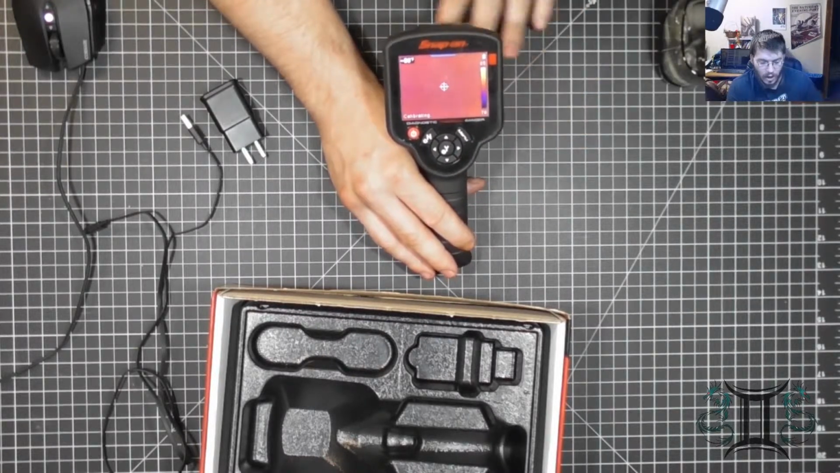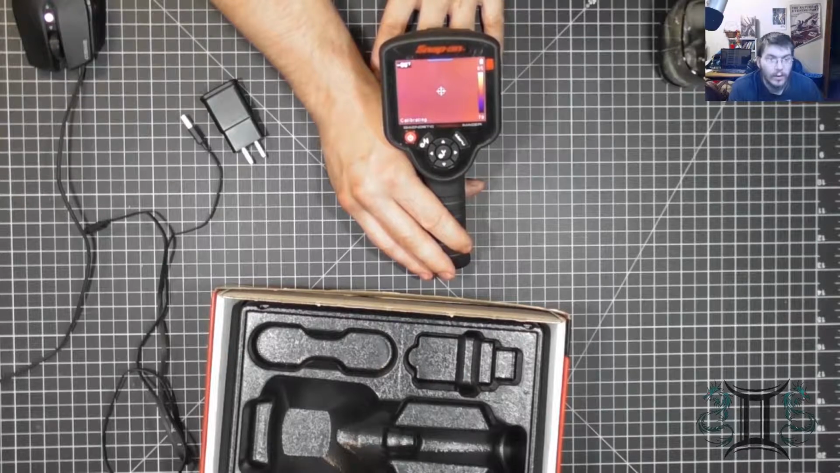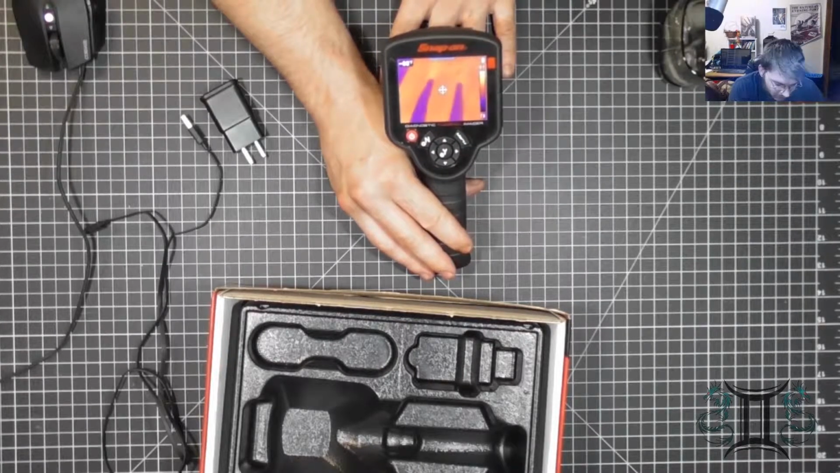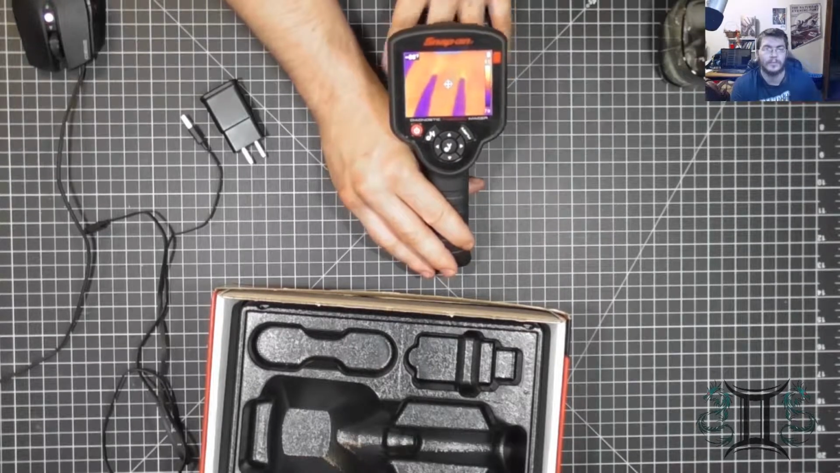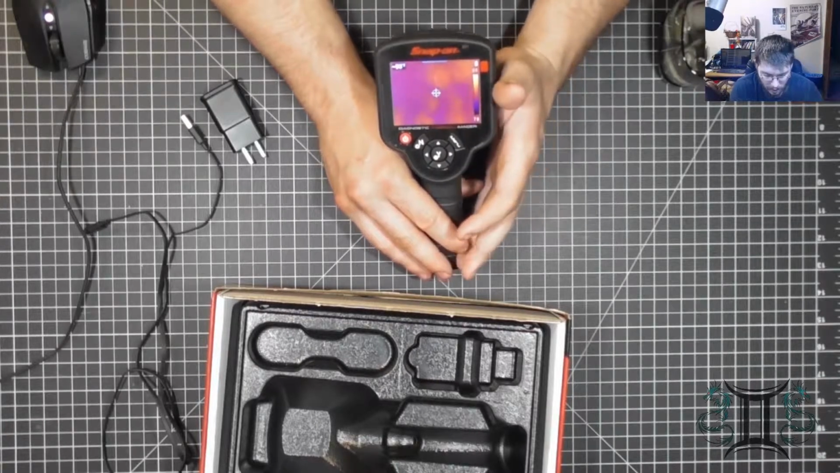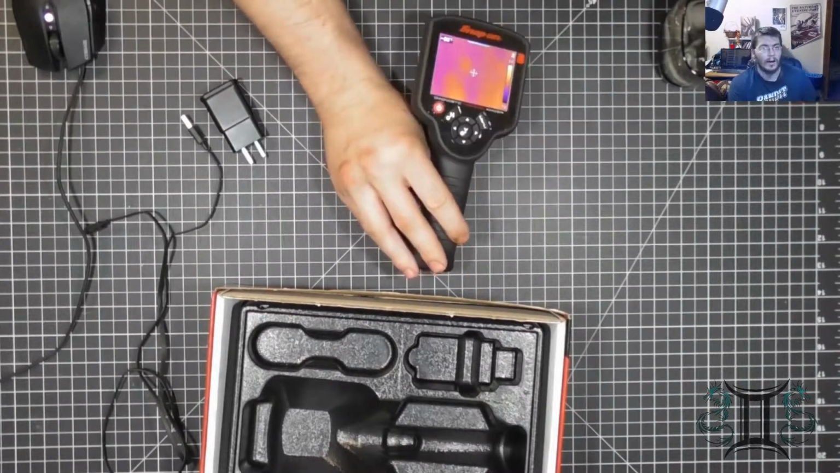So that's the range. If I put my hand here, let it calibrate real quick. It's ranging from temperatures between 91 degrees to 78 degrees. So that's something kind of cool that this device uses.